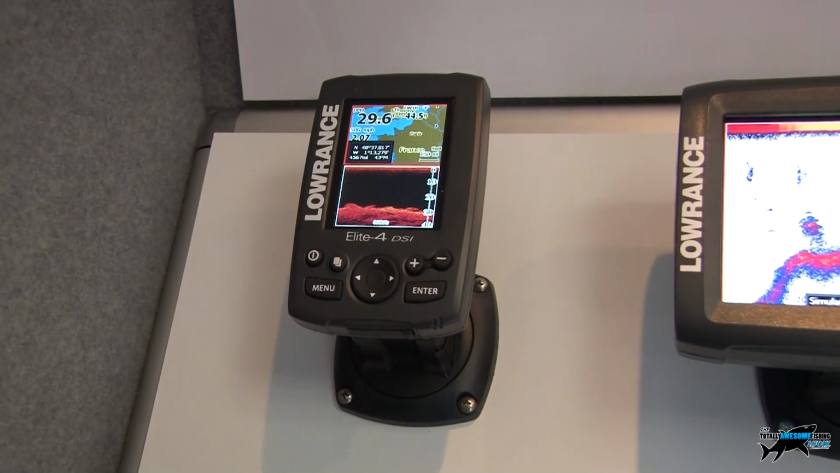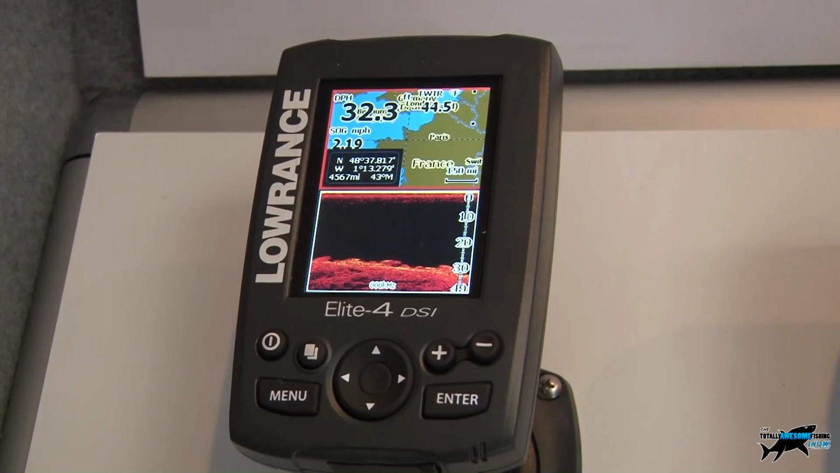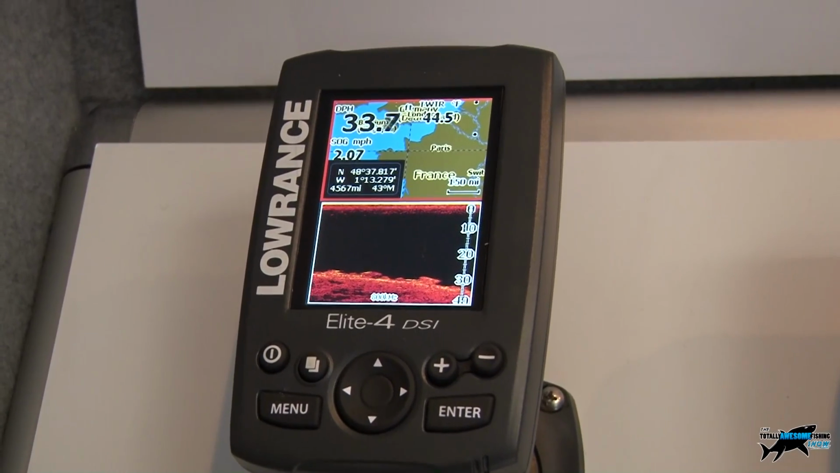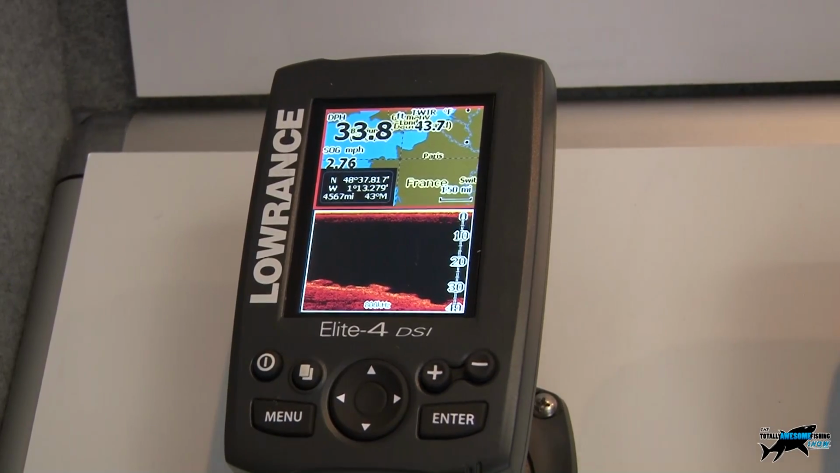And that only needs to run off a small 12-volt sort of motorcycle battery, and that's a nice lightweight installation, and that's going to last all day while they're out in the water because these units don't draw a lot of power at all.